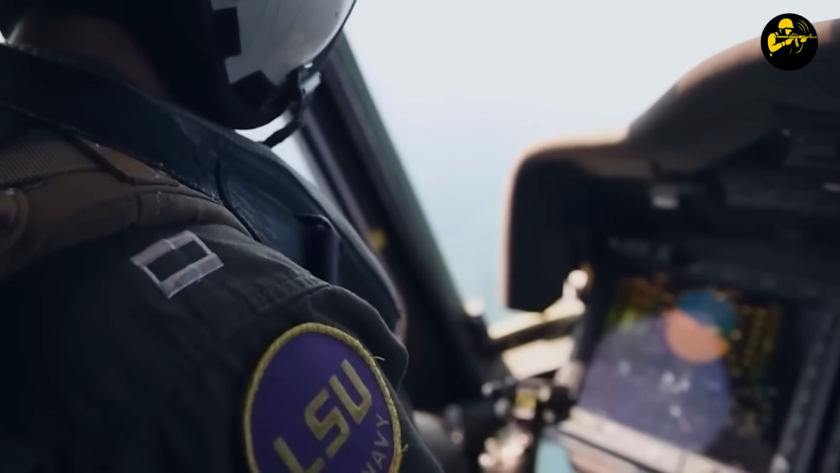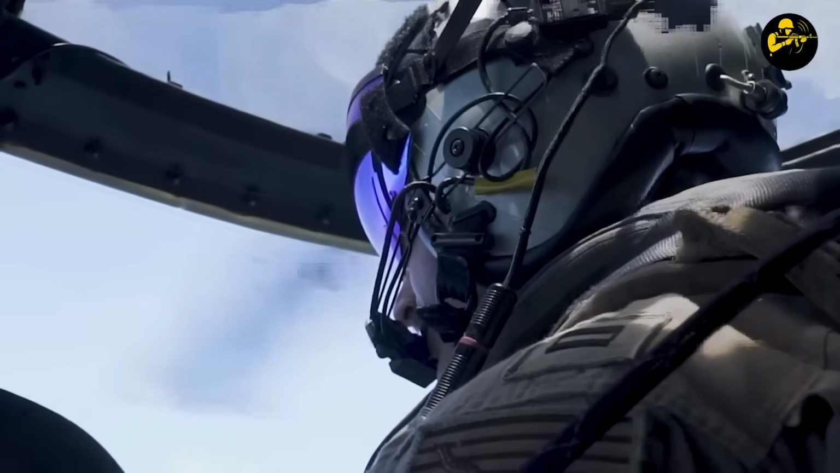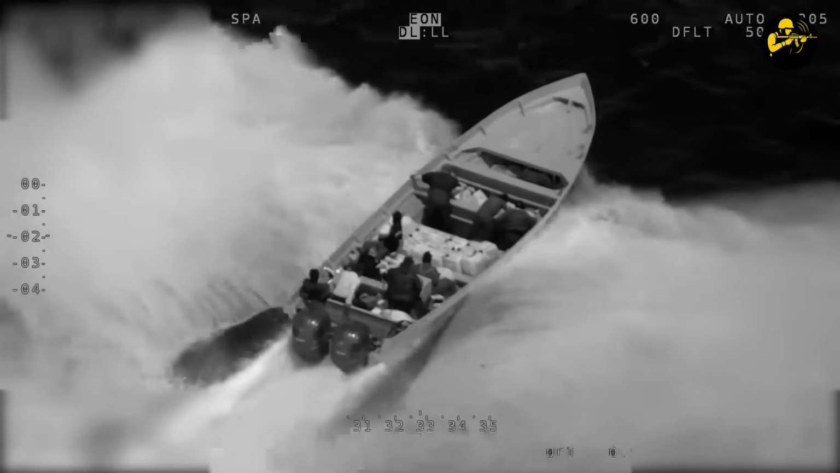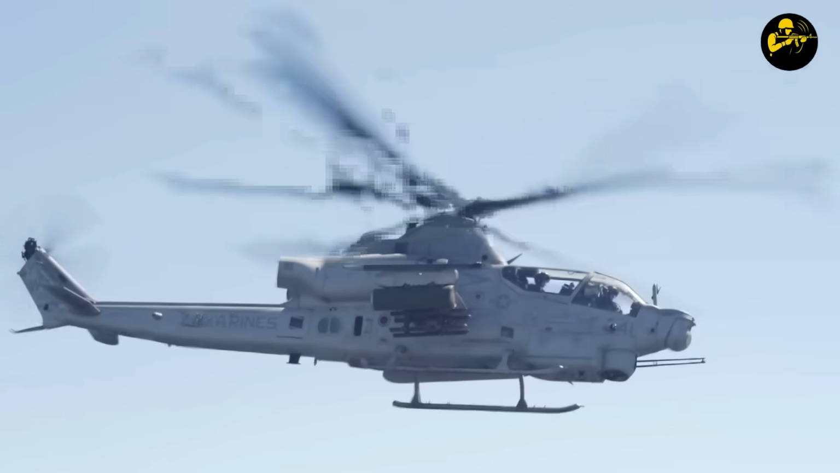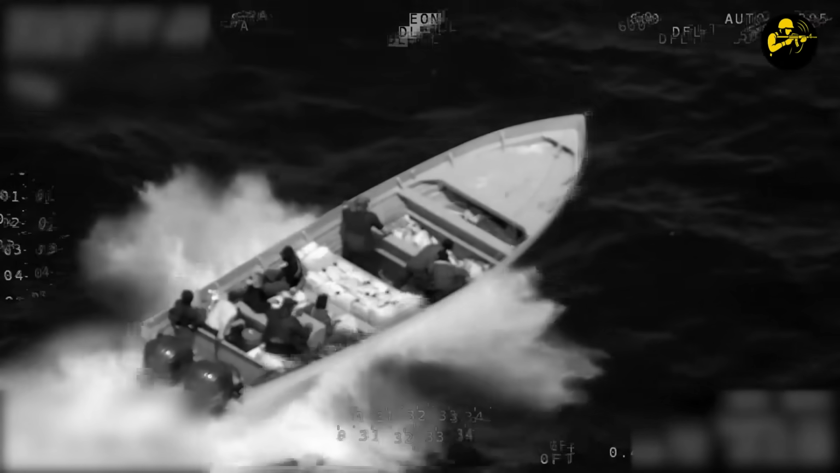Wherever the pilot looked, the FLIR turret under the Viper's nose followed, slaving itself to his line of sight with surgeon-level precision. The sensor resolution was so good it could spot a candle flame from 5 kilometers away. Which is great, because today's target was basically a floating bad idea with engines.